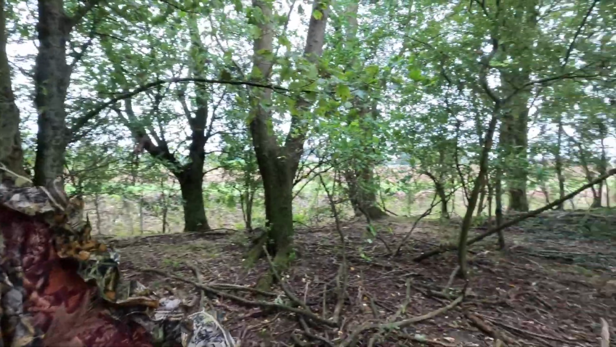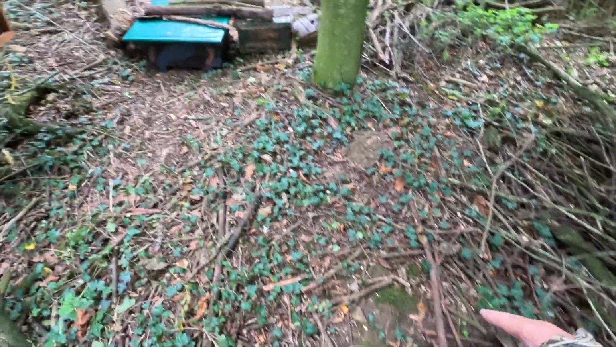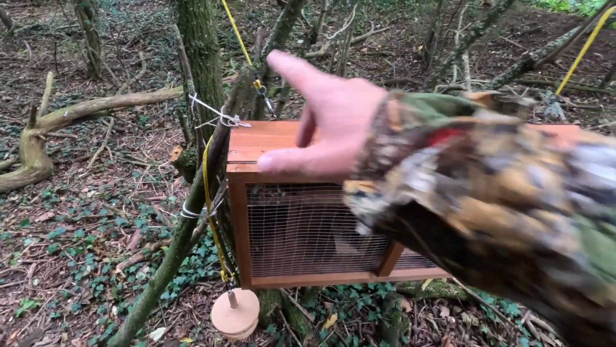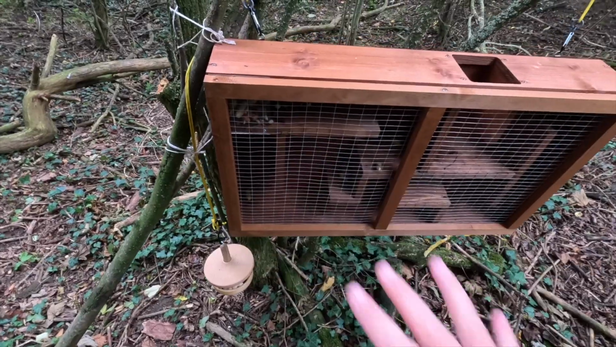Yeah, the squirrel has been back. I've just checked my camera. I've had a couple more clips which I've looked at since. He stood there again having a good look. He has been up here, but I don't think he's been in yet. But he can see it, he knows it's there.